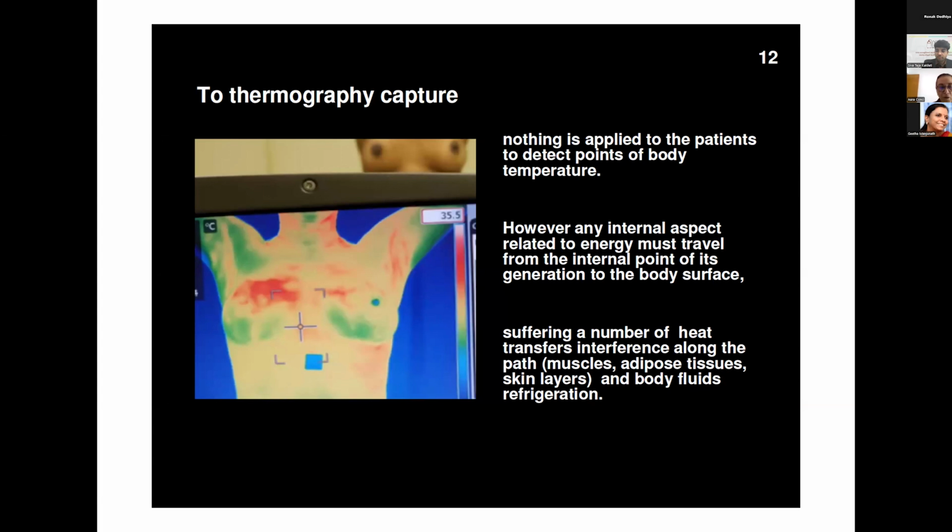But sometimes this is not even the point, it suffers the interference of the veins and other elements that produce more or less refrigeration. Some parts of the body have different kinds of tissue that transmit the temperature to the other point better than the others.